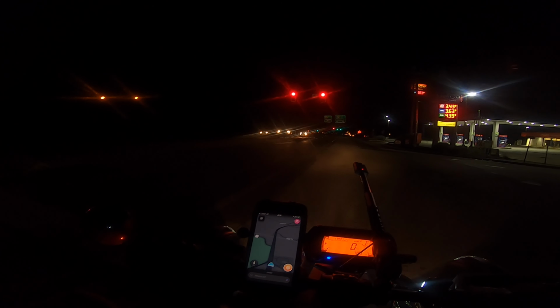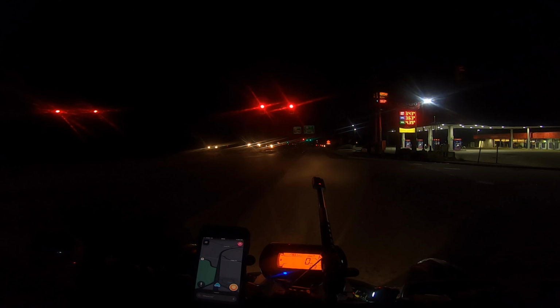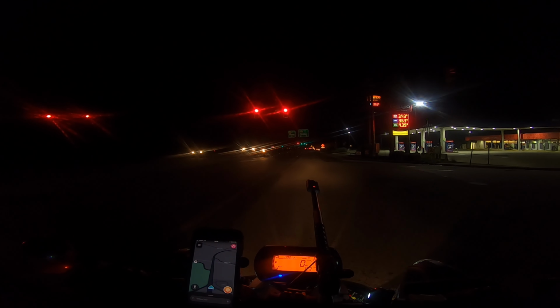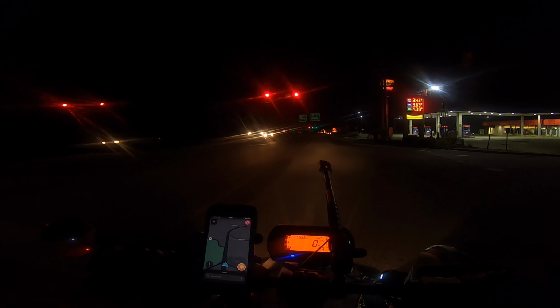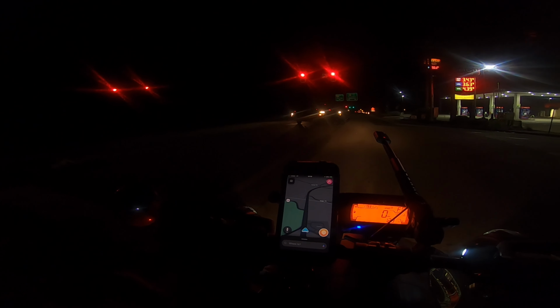Those brake lights are sufficiently bright back here. I like to pump those when I come to a stoplight, just to be safe.